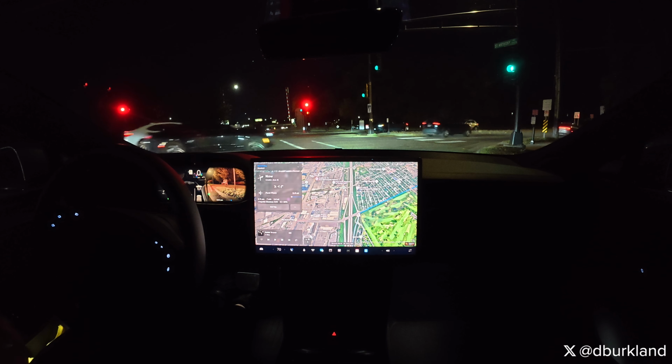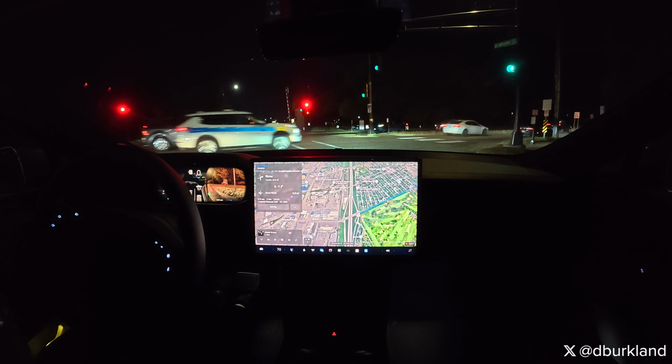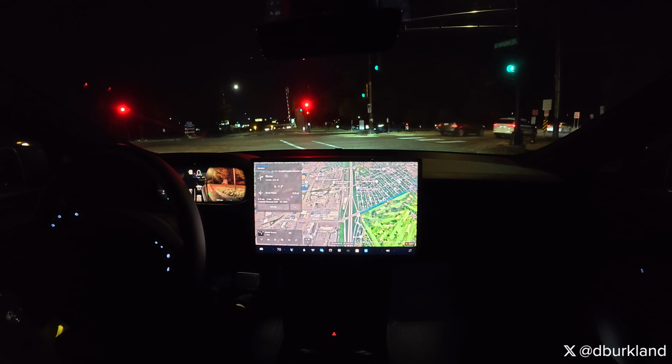All right, this will be a good test here if we get any of that hesitation. So we've got cars coming from our left here. Visibility is decent. So as soon as this car goes, there should be a window. Car looks to be coming though, so let's see if it hesitates at all. Nope, no hesitation. So that was good. Would have liked to see what it would do if a car was approaching though, even if it was kind of farther back, if it would have hesitated.